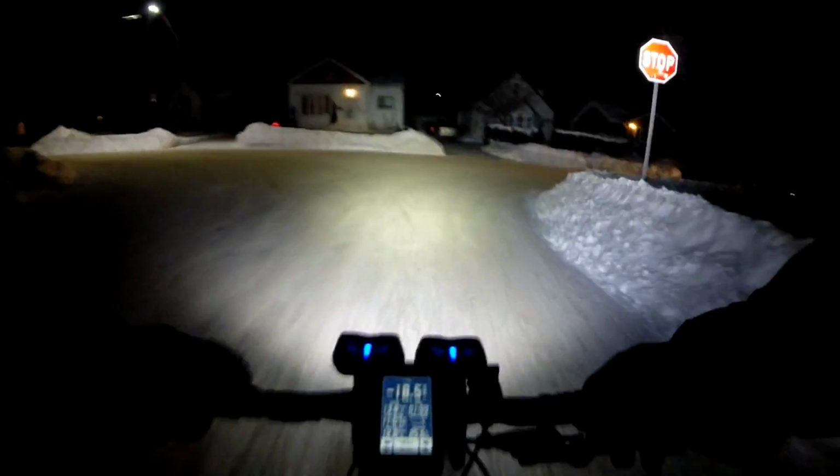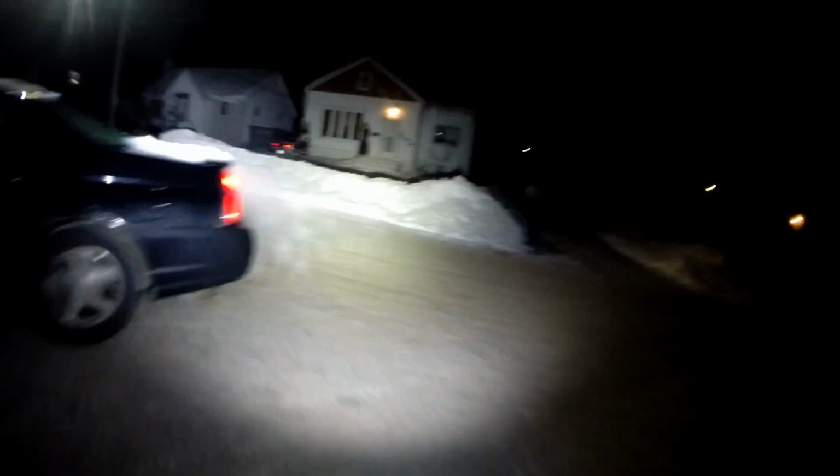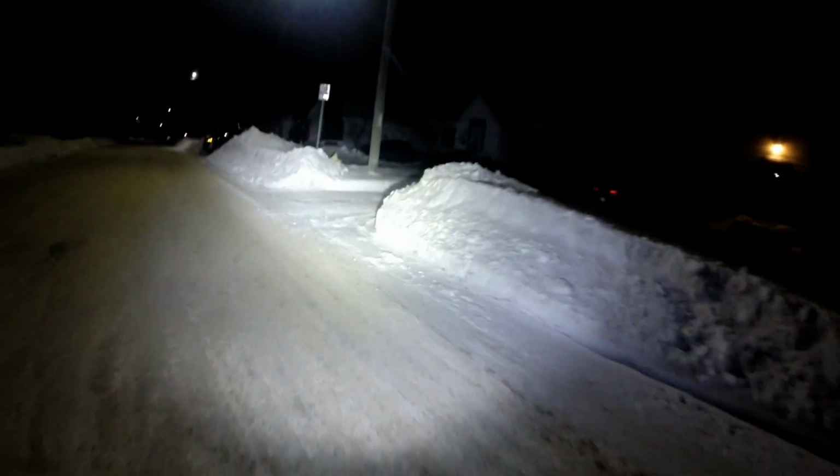But when I run them at 900 lumens for 3 hours, sorry, battery died. Second battery died. Didn't get to finish what I was saying there, and I've already forgotten what I was saying.